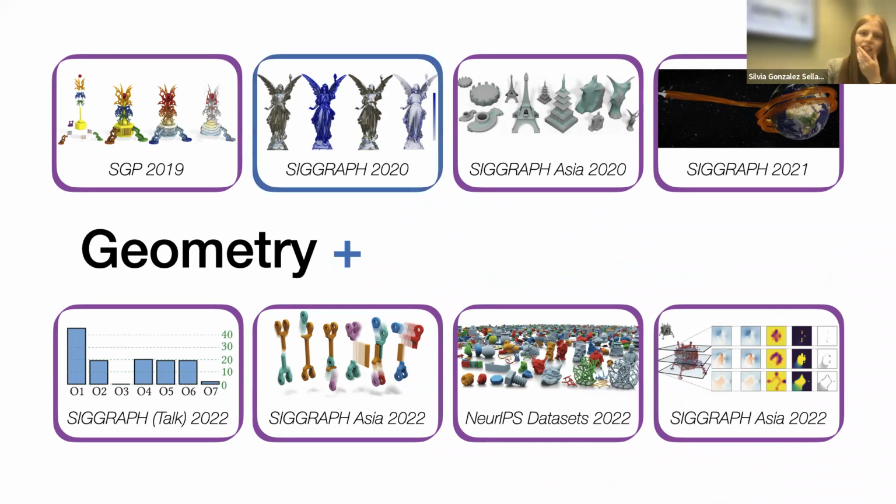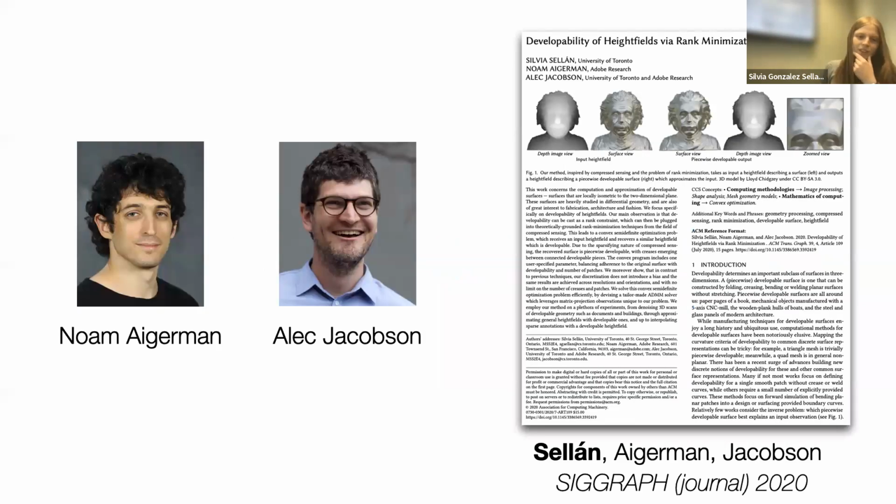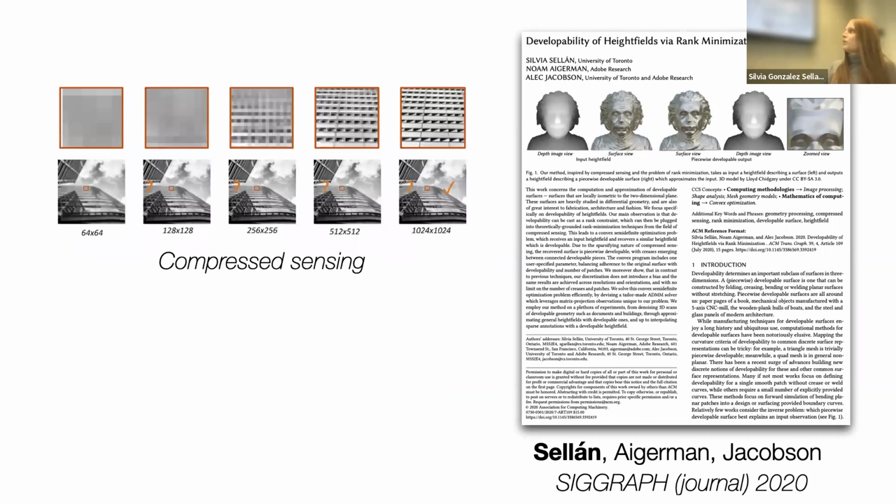I think the most clear example is this work. This is a work where we bring a new perspective to a very classic, very well-studied geometry processing problem, but we look at it from the lens of signal processing. And this is, again, a joint work with Noam from Adobe and my advisor, Alec. The idea is we got interested in this concept from computer vision and signal processing called compressed sensing.